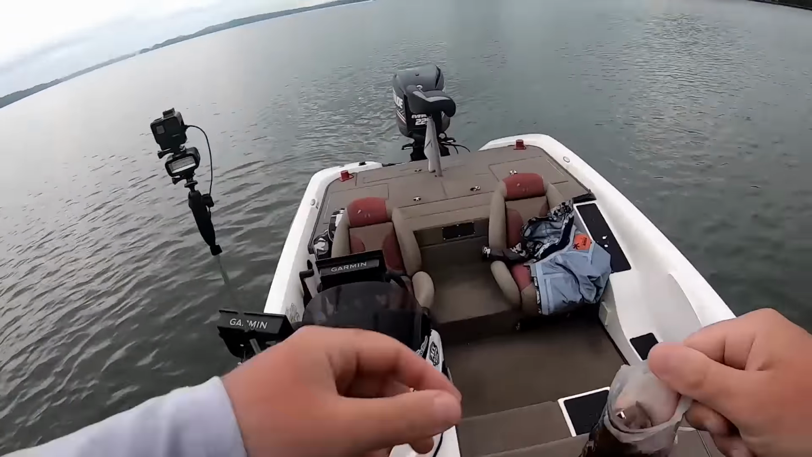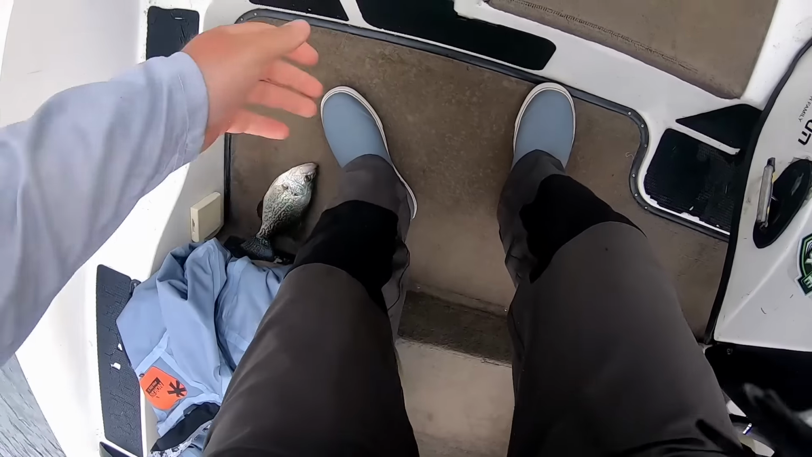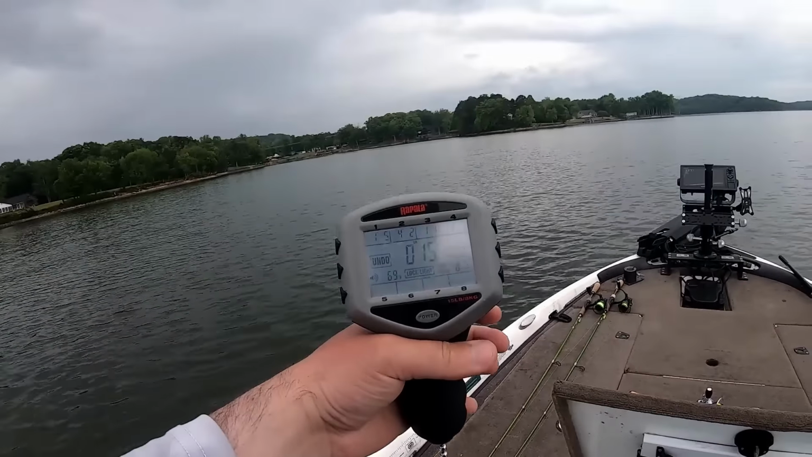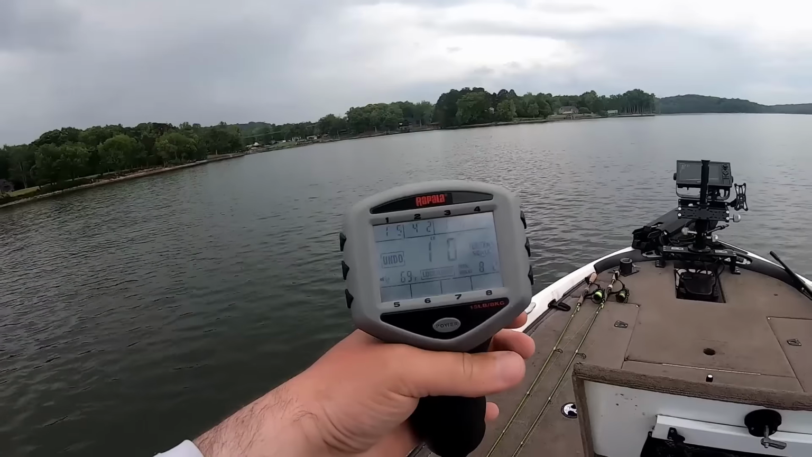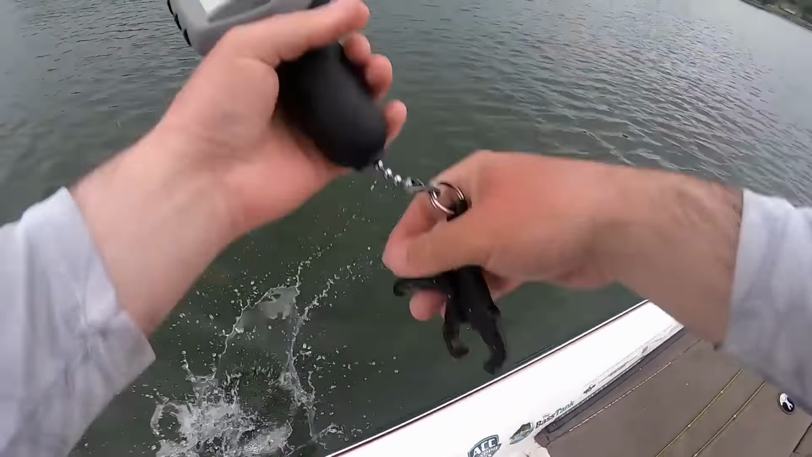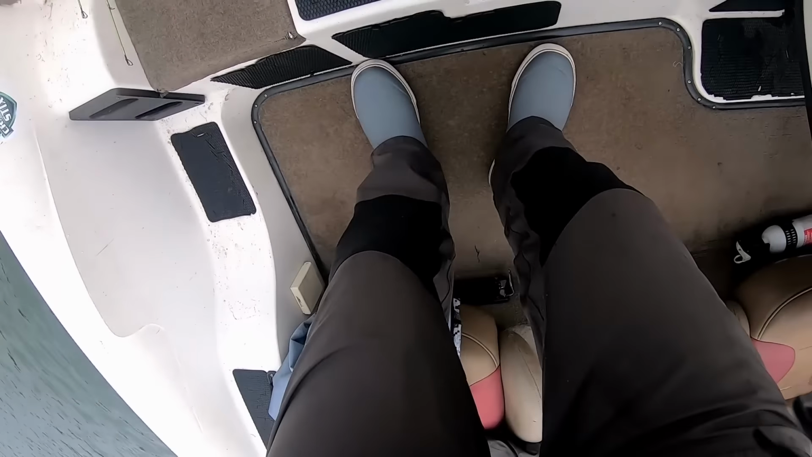I can throw him on the scale, make sure our scale works. Yep, 1 pound even. It was dead on. All right, well, I don't know if spot number 1 is going to work out here.